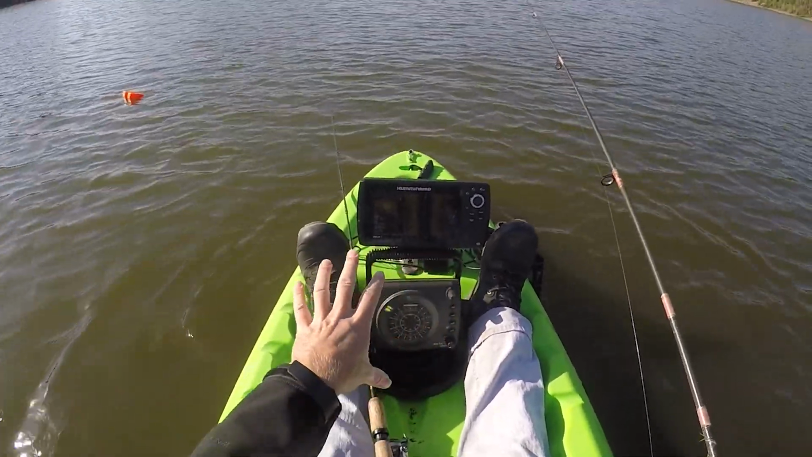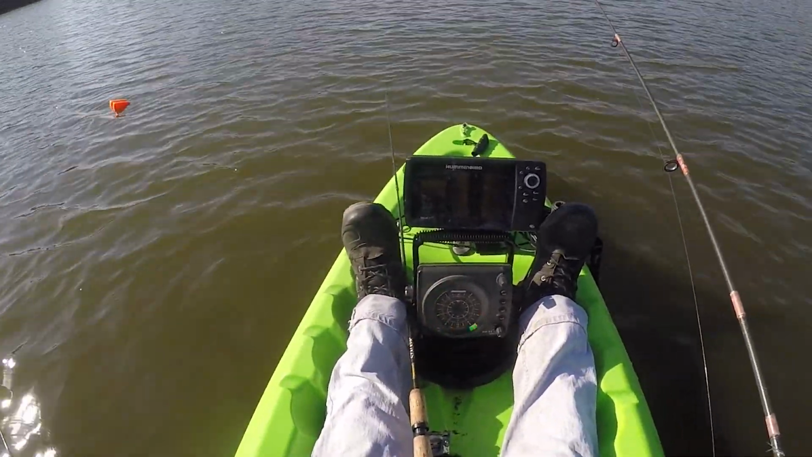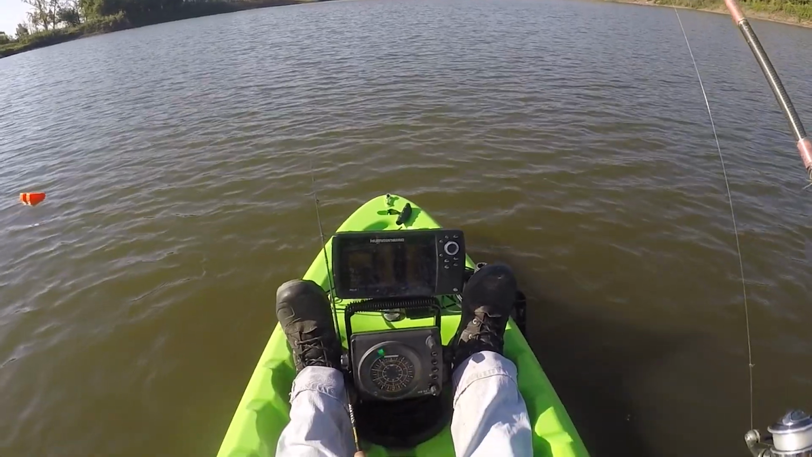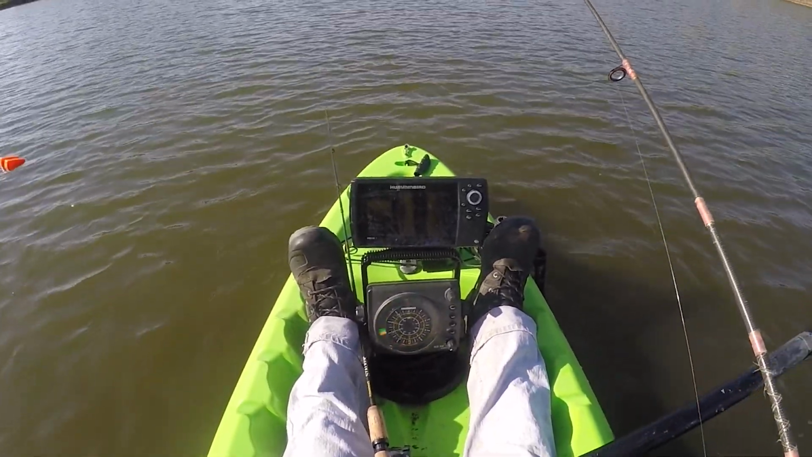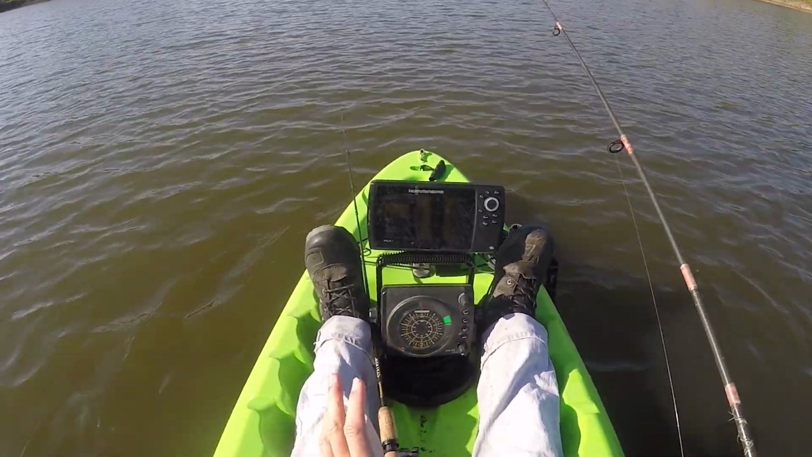I'm using them together. I use my down and side imaging to know which way the cover breaks to, if it breaks off to the left or to the right, and then I'm using my flasher to really understand how that cover is set up under the water vertically. I can see where all the big limbs are.